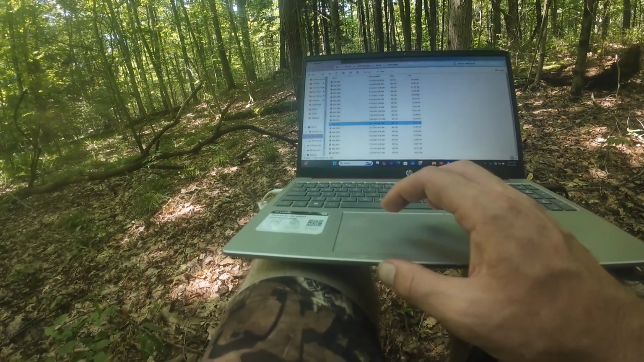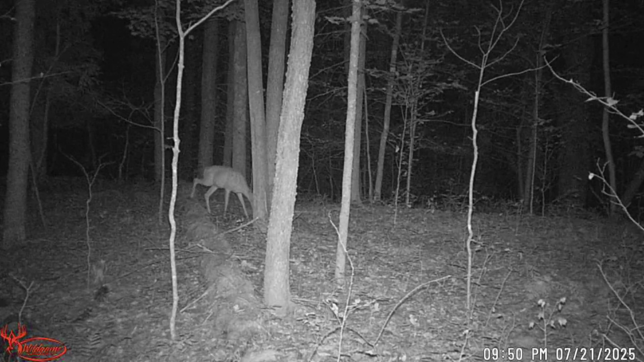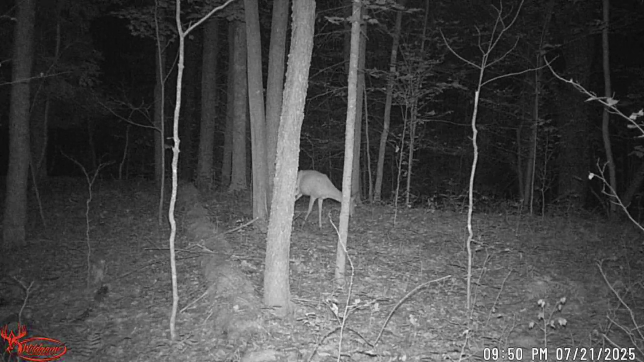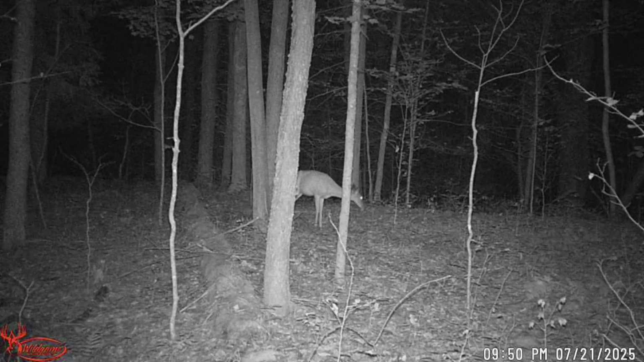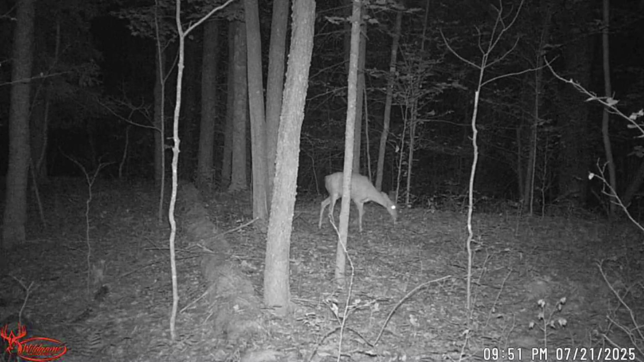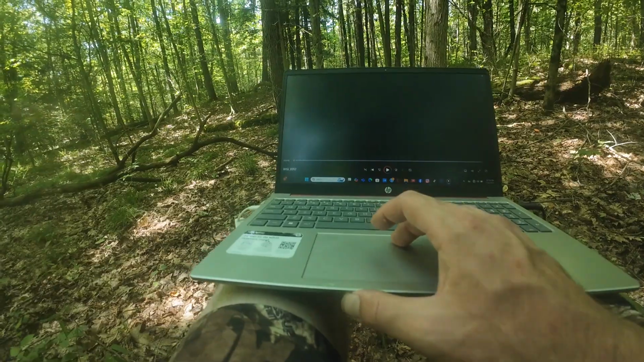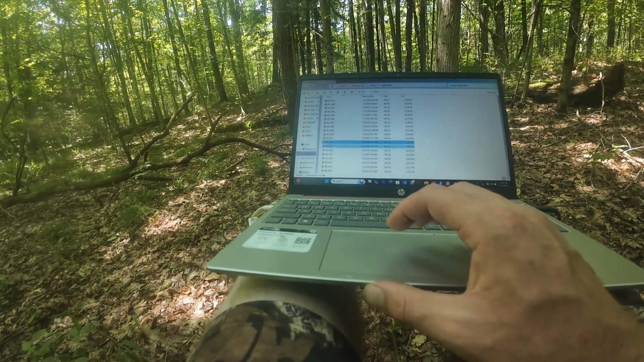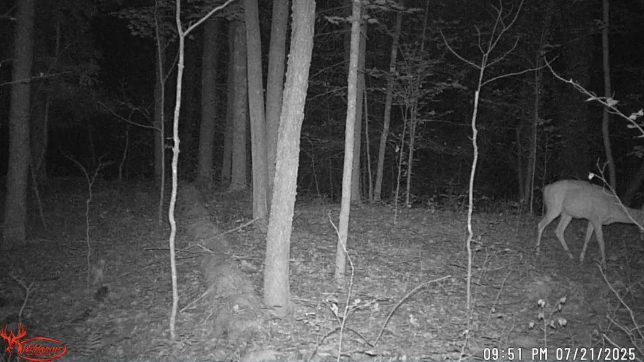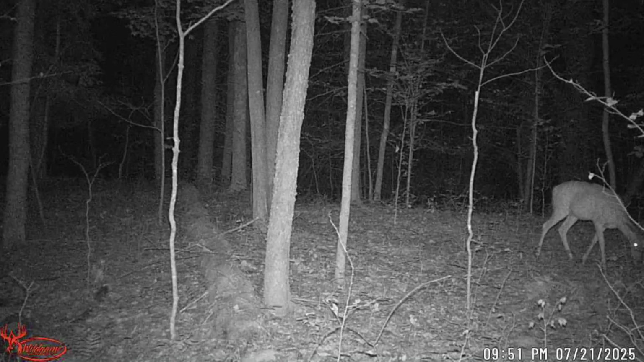A day later, 10 at night. Decent doe. Big belly on her. Same time, probably same deer. Sticking around, bud. She is fat. That is a fat deer.